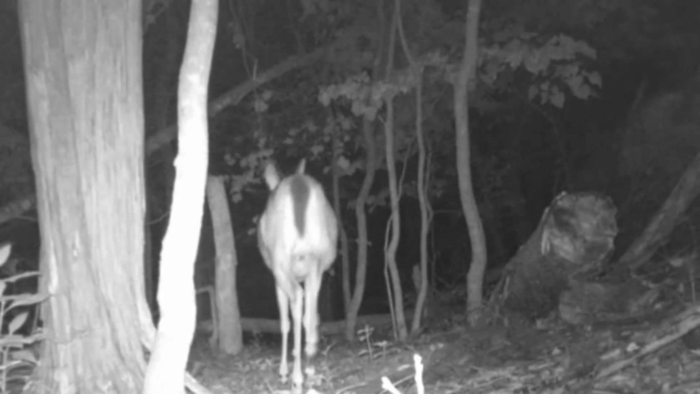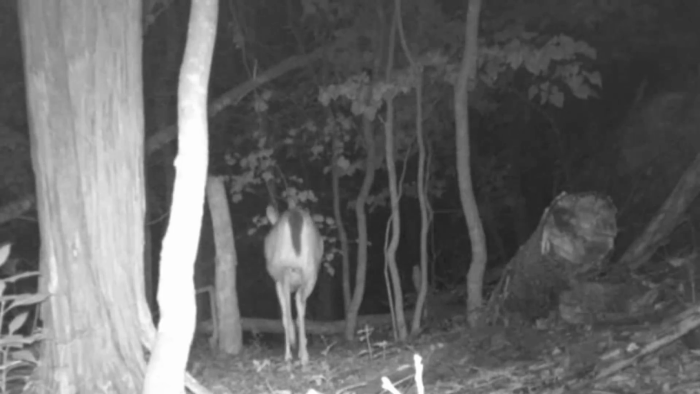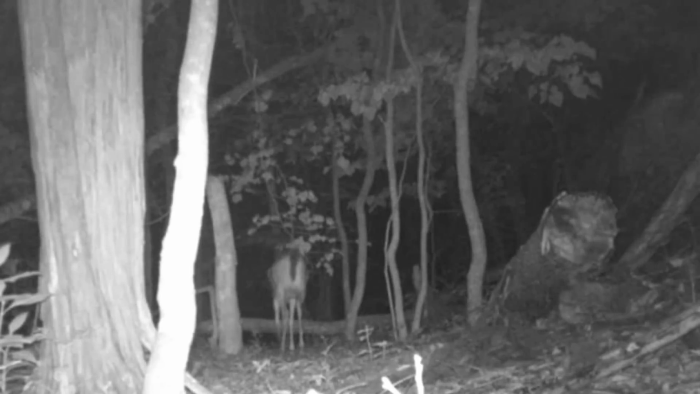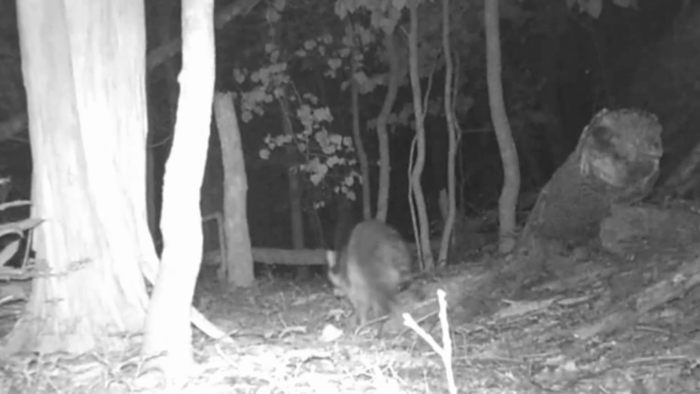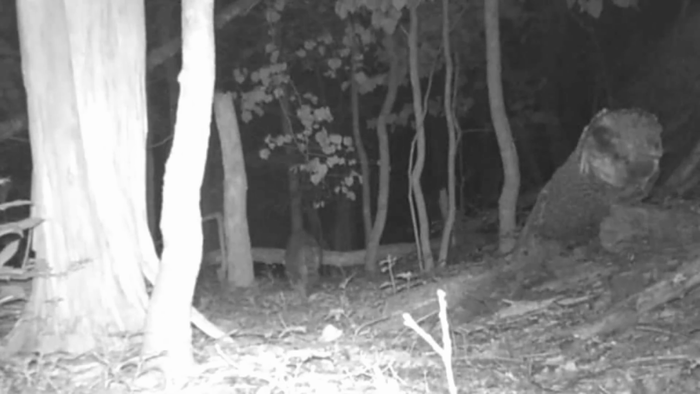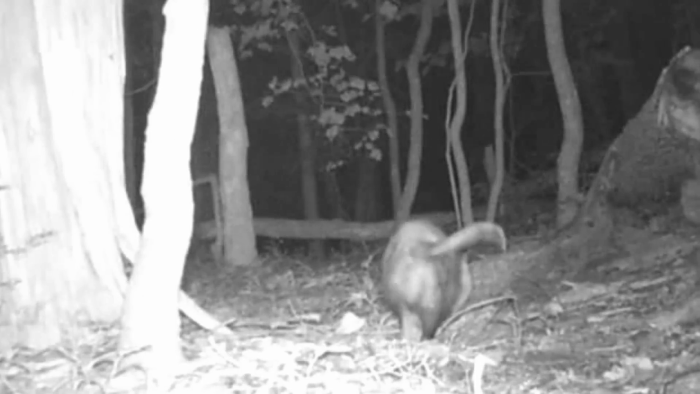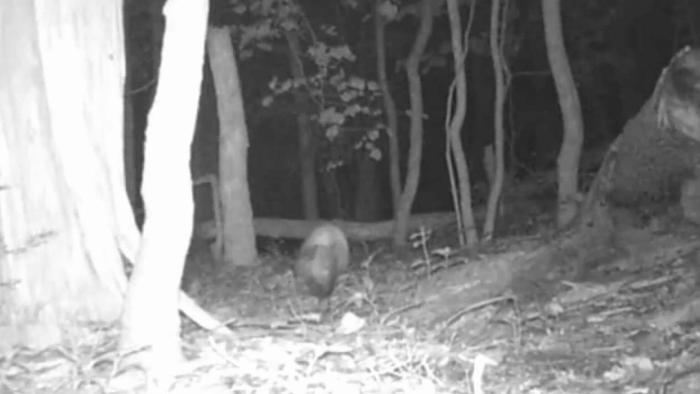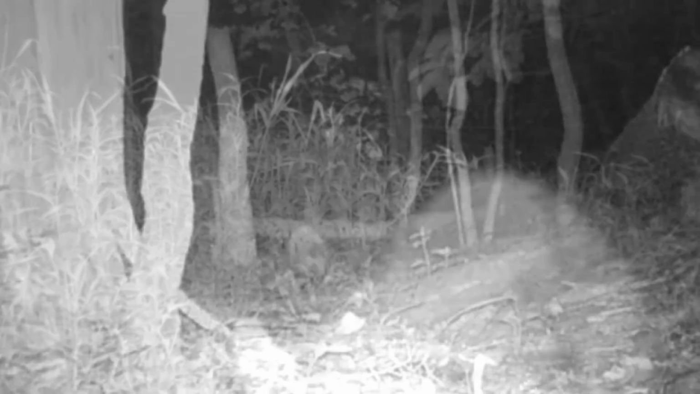And up on the ridge, deer moving around on a rainy night. So's the coon, making a round. And there's old Willie. But it didn't get Wishbone or Sidewinder with him on this one.